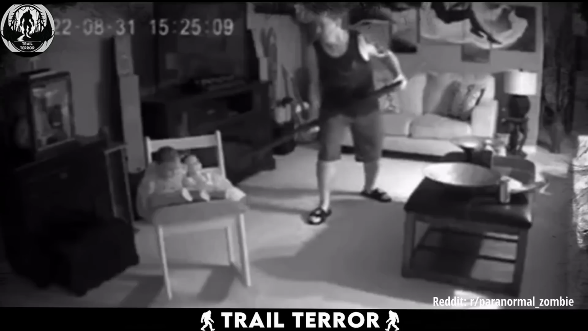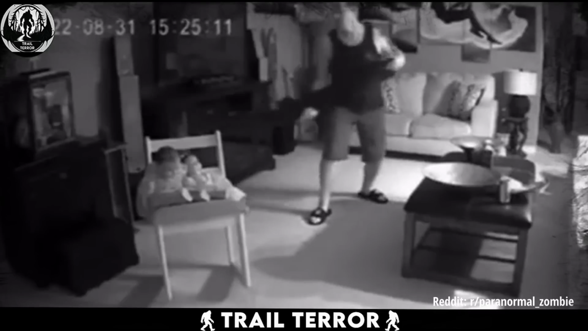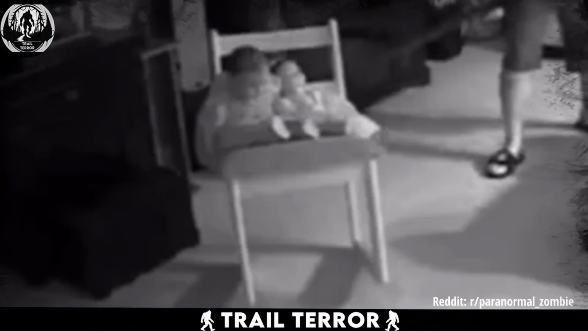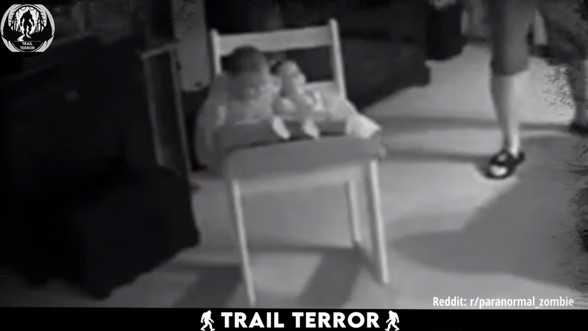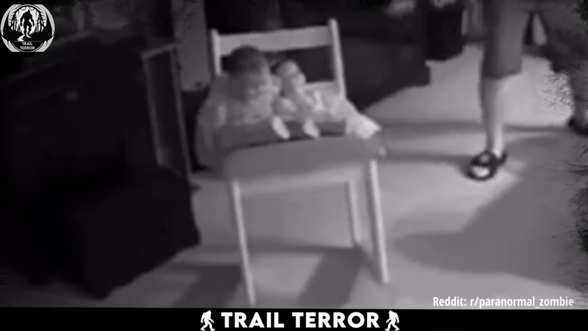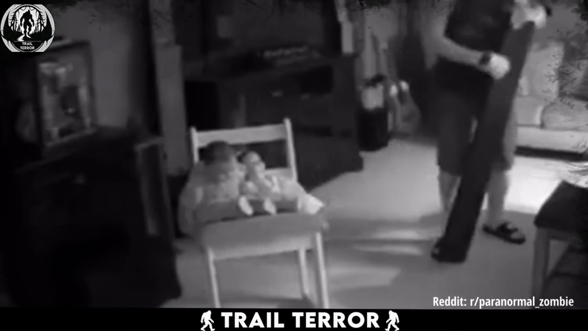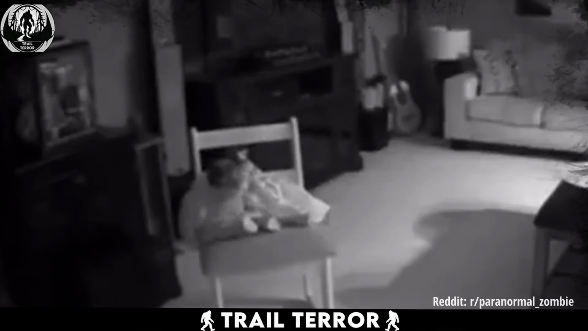I'm telling you, it's those dolls. There's no one else in the room except the owner. So who else could have rocked that chair? These dolls might just be haunted, and after seeing this, I wouldn't want them anywhere near my house.